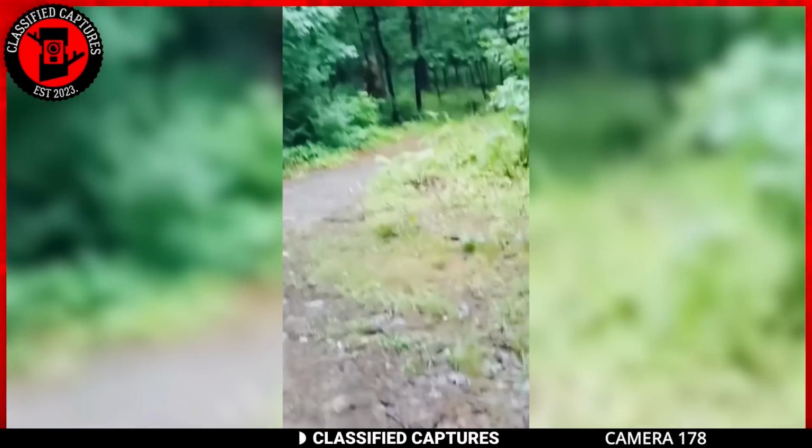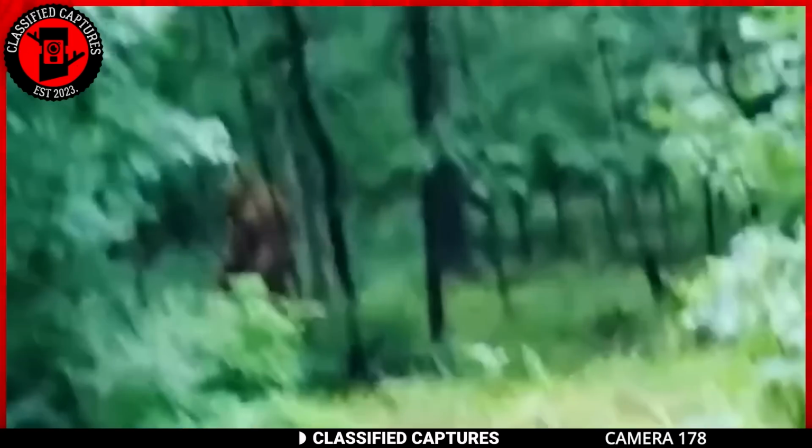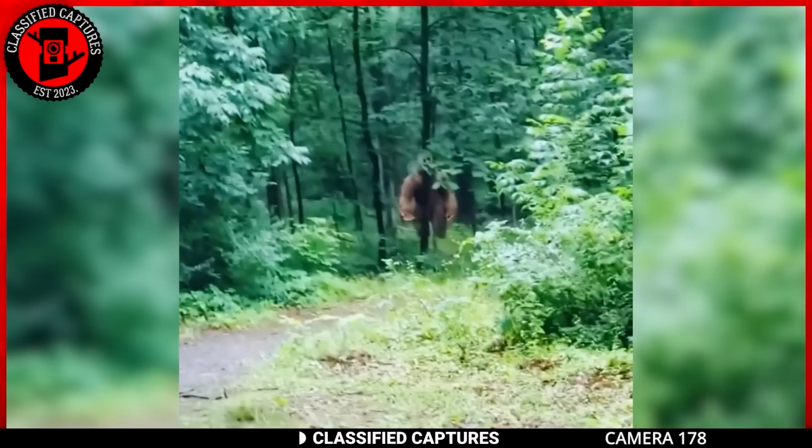The creature had dark fur and bulging muscled arms. It was stalking the woman and her kids. The frightened woman called out for her kids to get inside. The creature, when it realized that it had been spotted, dashed off.